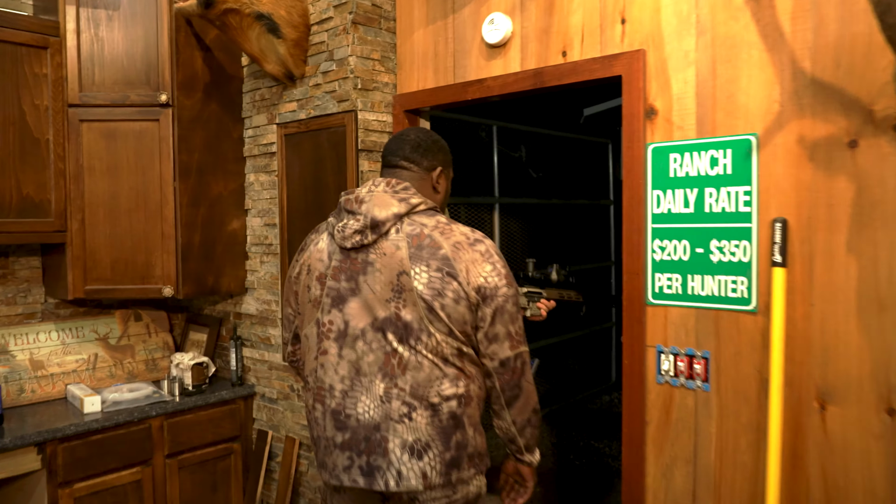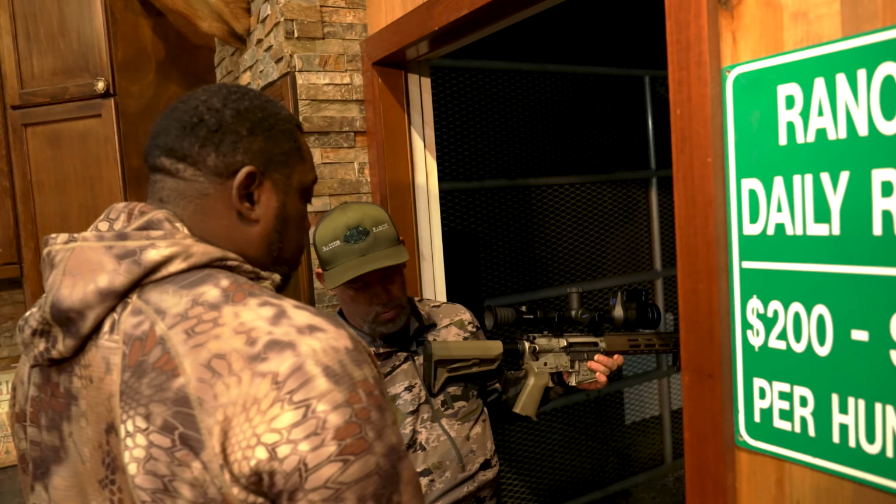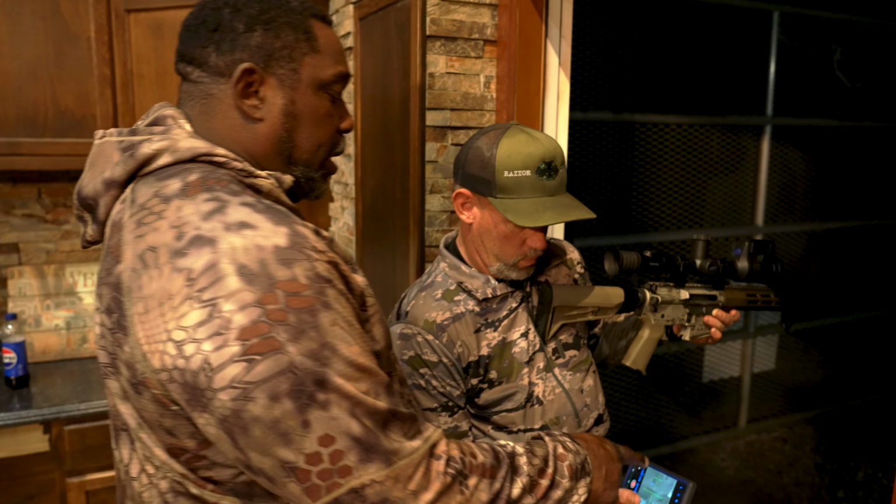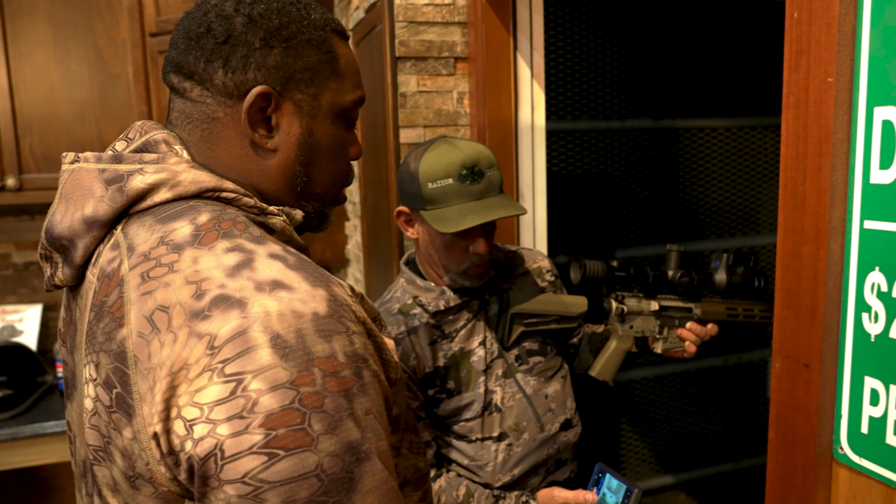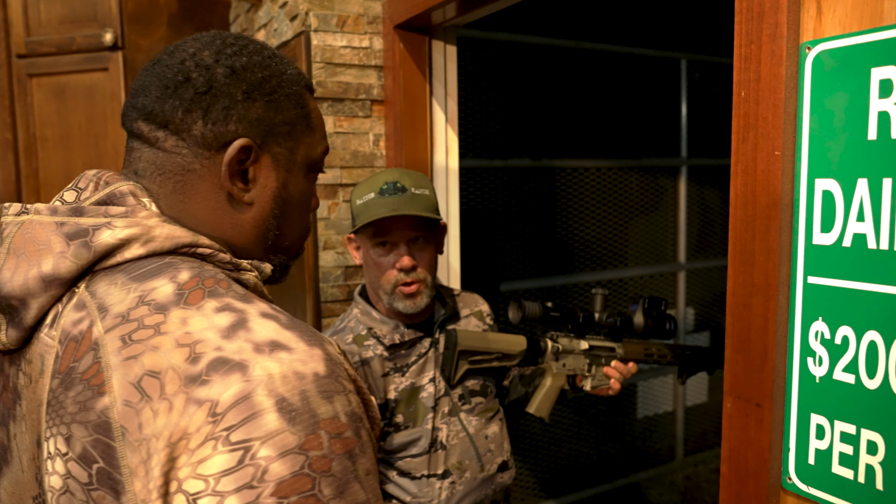I hate yours. See the big crosshair? That's what goes on your animal. That's small, that's the magnification. Small magnification, that's on your spot. See how it magnifies? So as long as that big crosshair is on your target, that small one's going to magnify in where your bullet's going to be hitting.